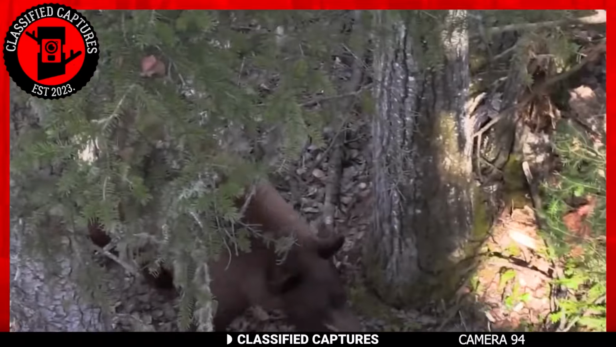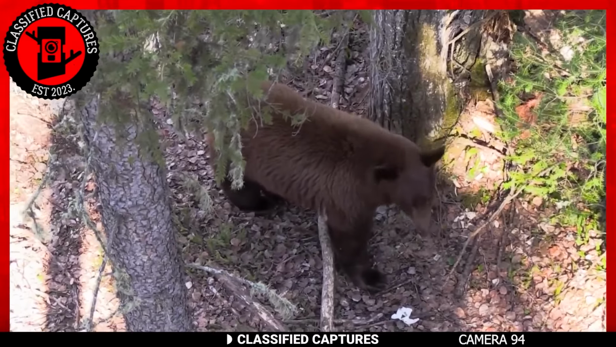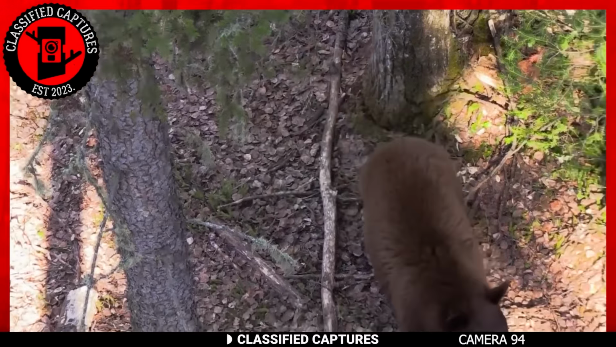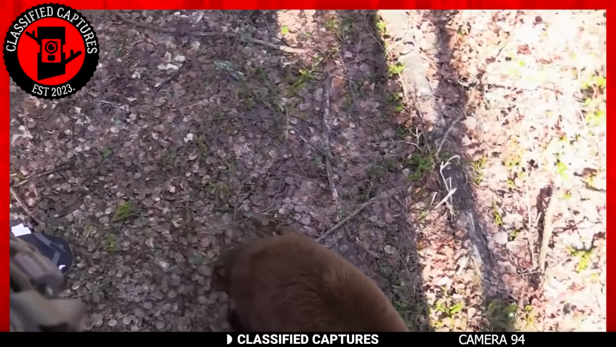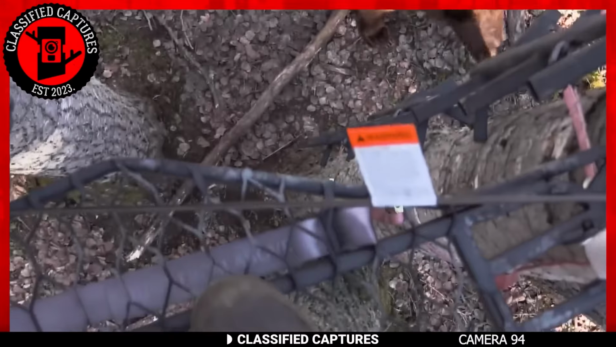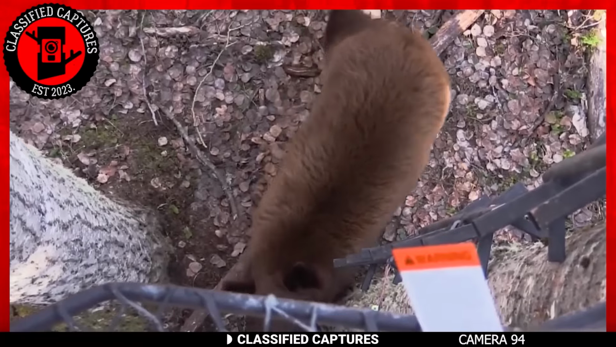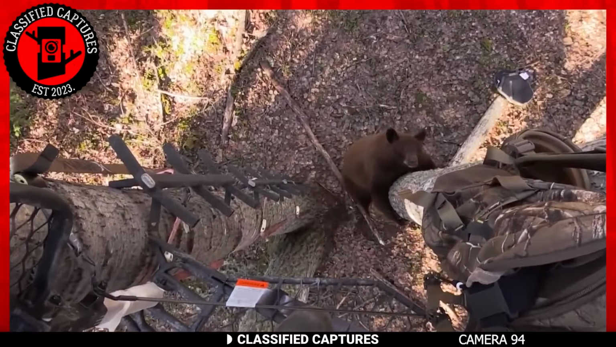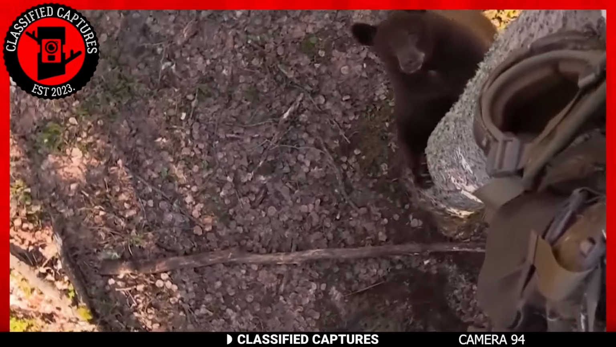A hunter perches high up in a tree, scanning the area for his prey. His concentration is broken by the sudden appearance of a massive bear ambling through the woods towards him. The hunter, frozen with fear, watches in disbelief as the bear begins to climb up the tree toward him. The bear's paws grip the bark, and its eyes lock onto the hunter's. It's a tense moment that could end in disaster at any second.